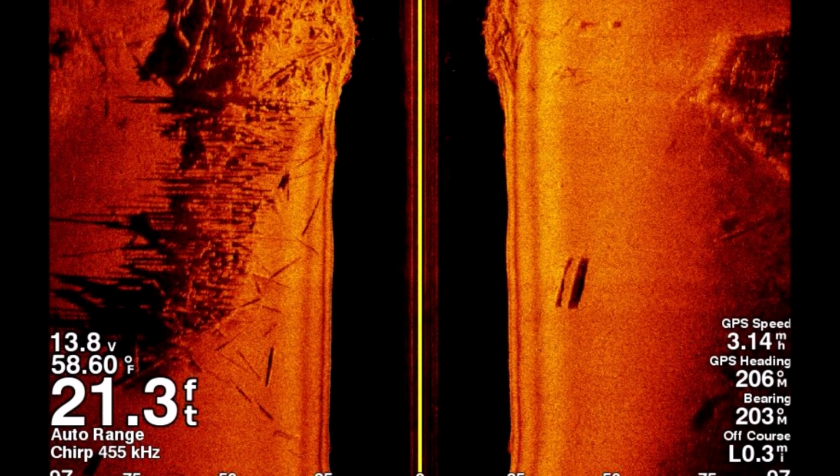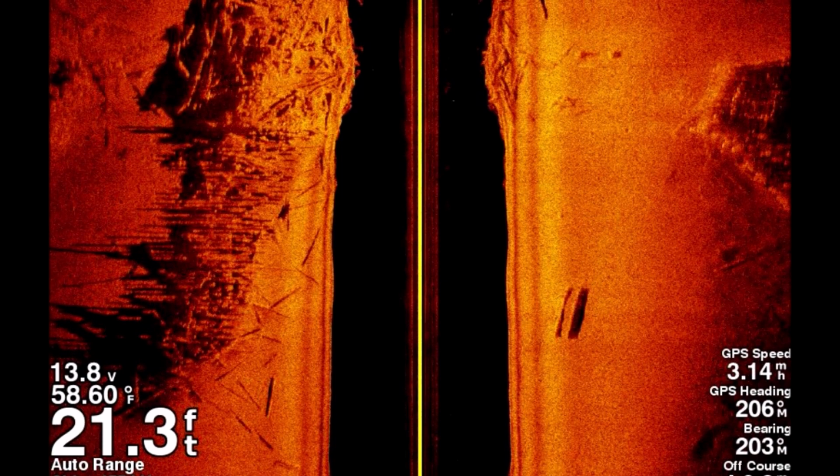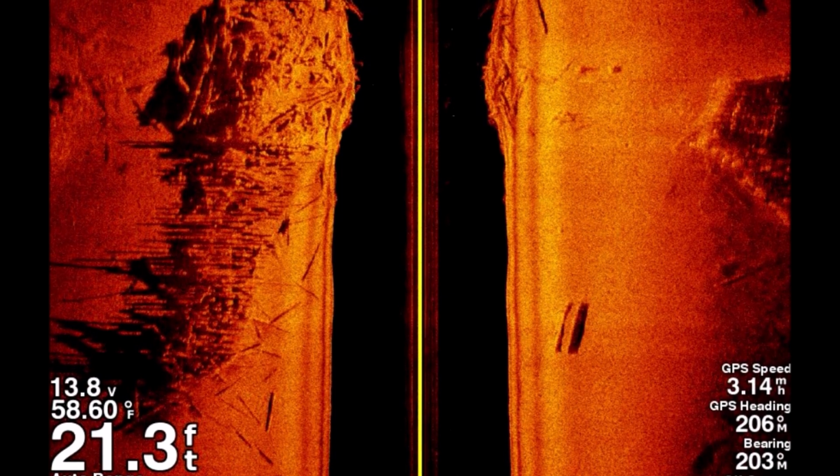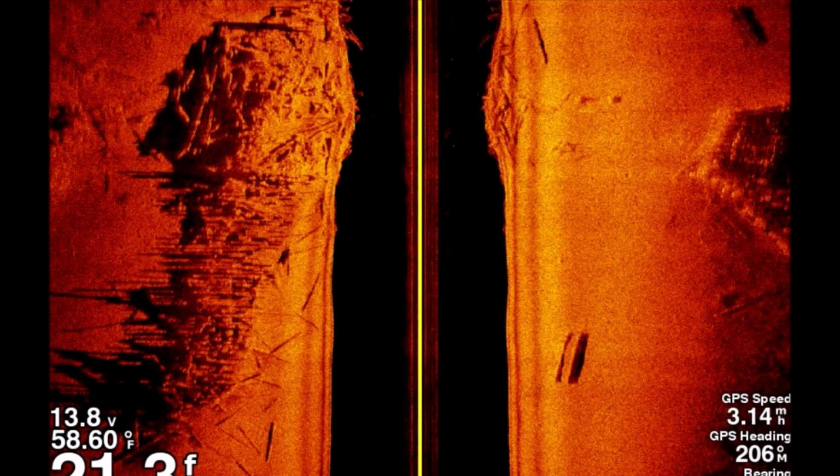In today's video, we're going to look at some of the cool things you can do using Garmin Side View. While this video is particular to Garmin, it should be useful to you if you own any fish finder with Side View technology. Thanks for being here, and let's get started.